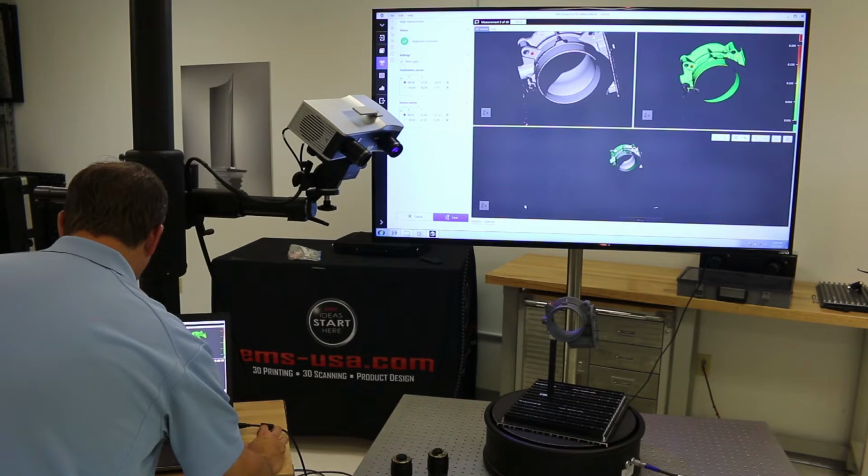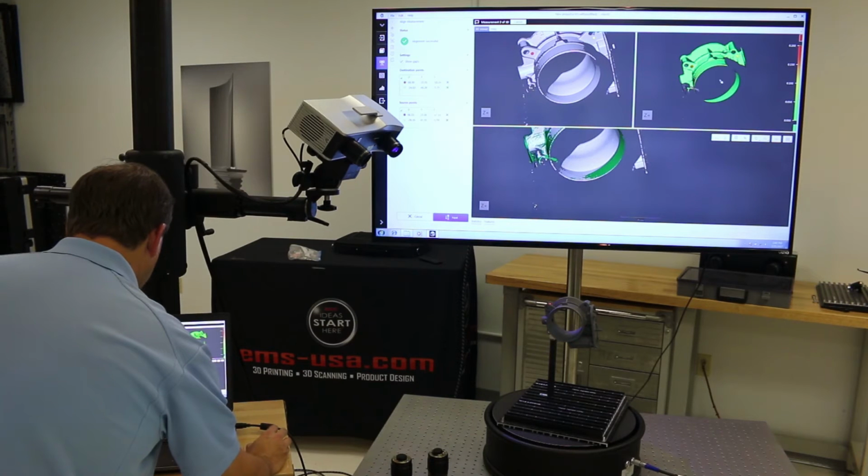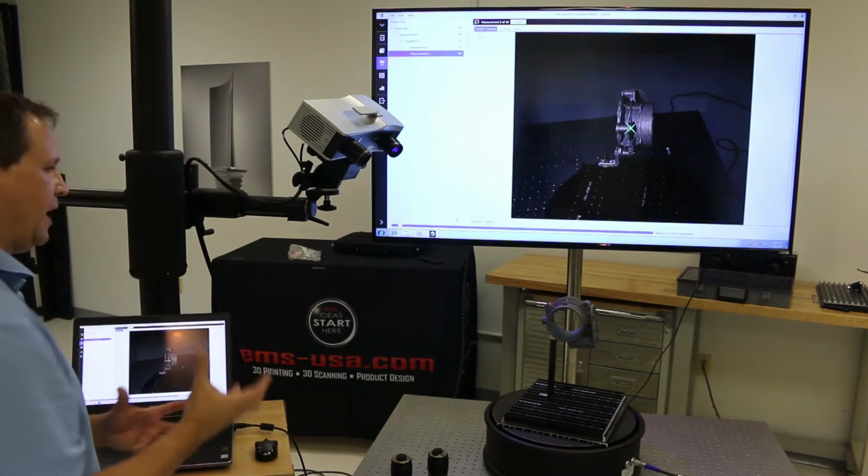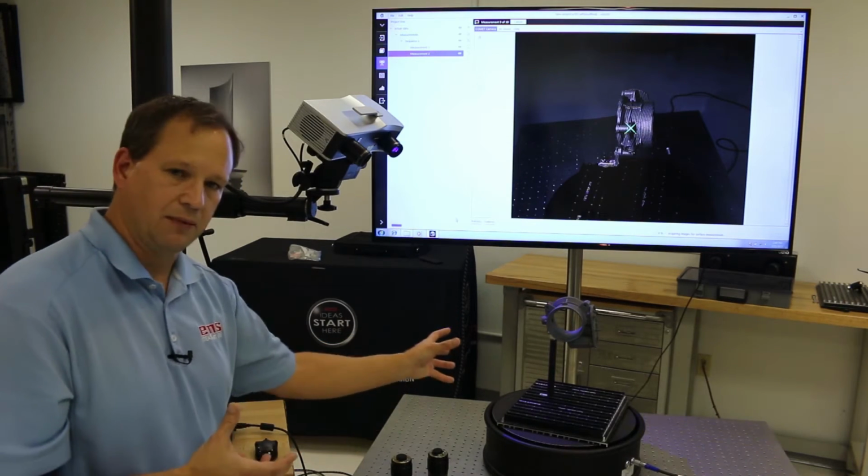And you'll start to see the data line up. And we can zoom up here. Okay? What we're trying to do is just give it a couple of points to find the center of the table, the rotary table.